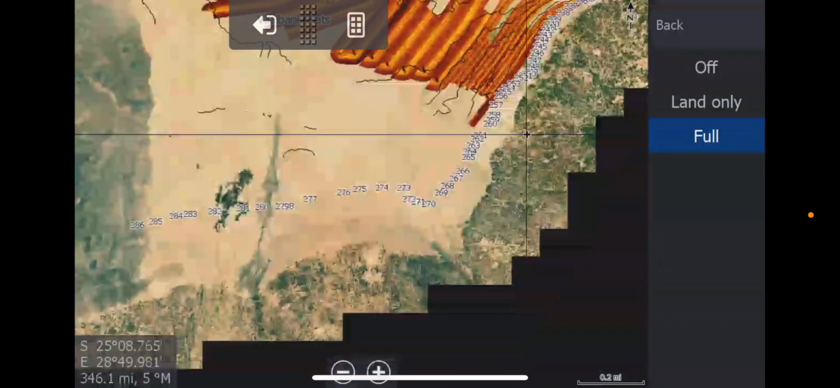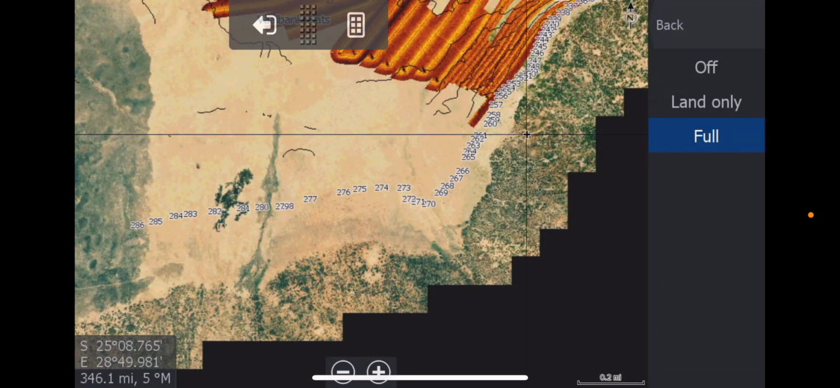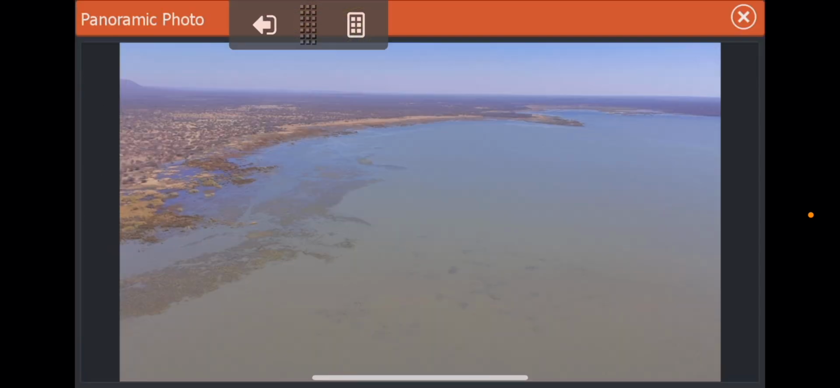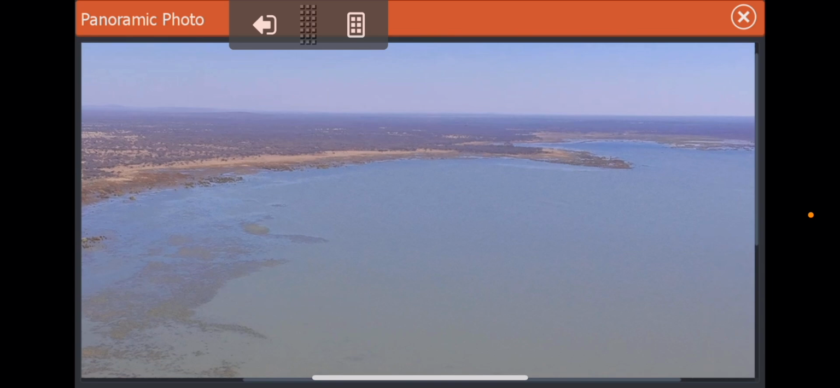We did fly the drone. As you can see, there's the trail of the drone. You can see those images. There we go. I took it up to about 100 meters or more. I think I took it up more than that. I can't remember. Just to get a better view.